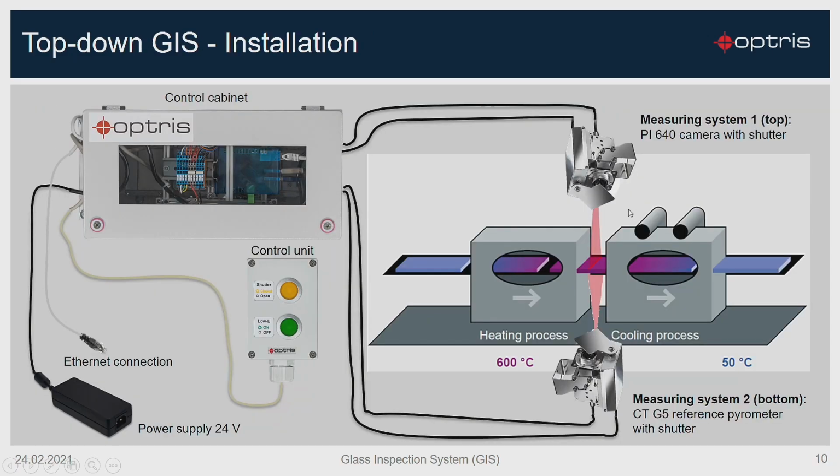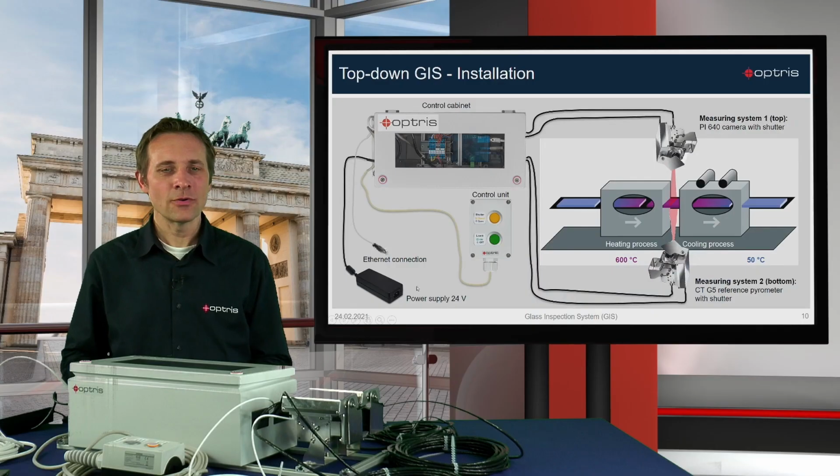So these are the components, and all you have to do is install the components in the right locations. You have to install the PI camera on the top and the reference sensor, the CTG5 sensor, beneath. Then you have the connection to the glass inspection system, to the control unit, and all you have to do is connect the Ethernet connection to your PC and connect the power supply. And that's it. This is the complete system, how you have to install it.